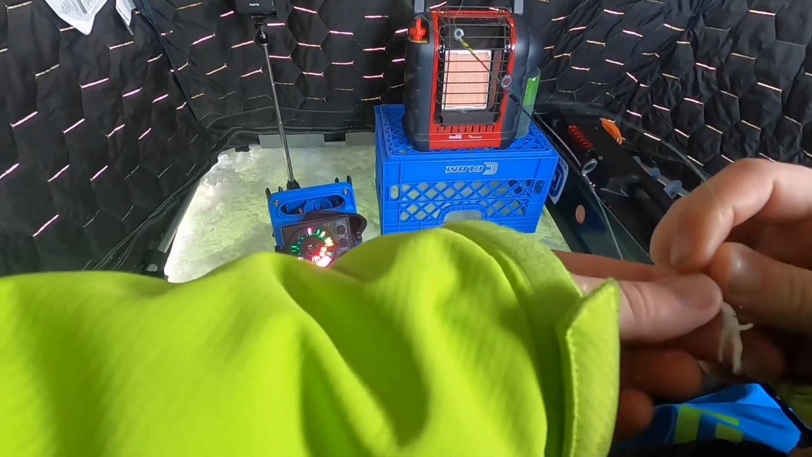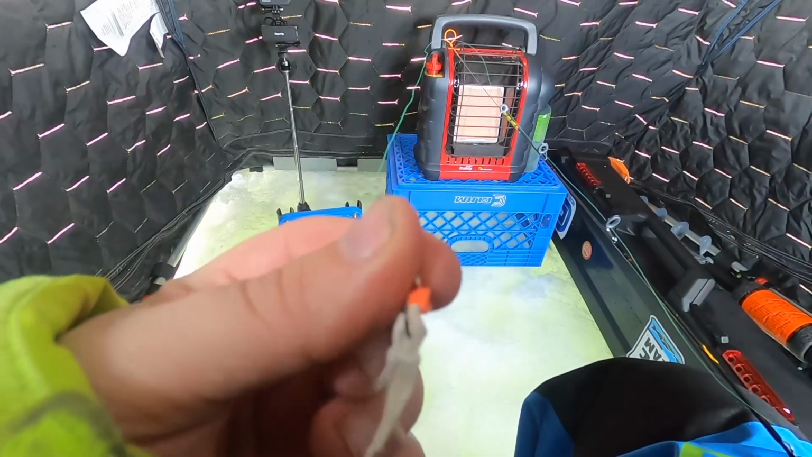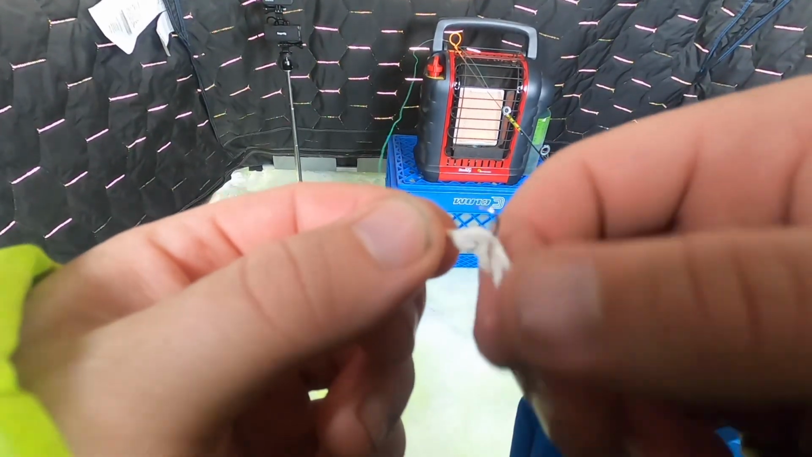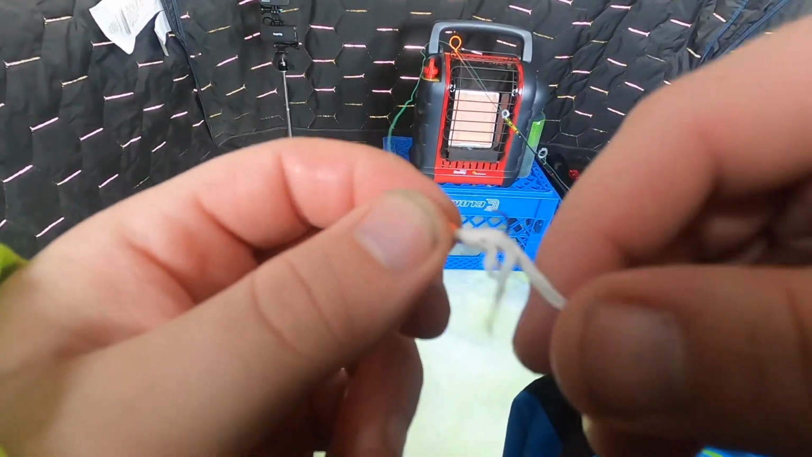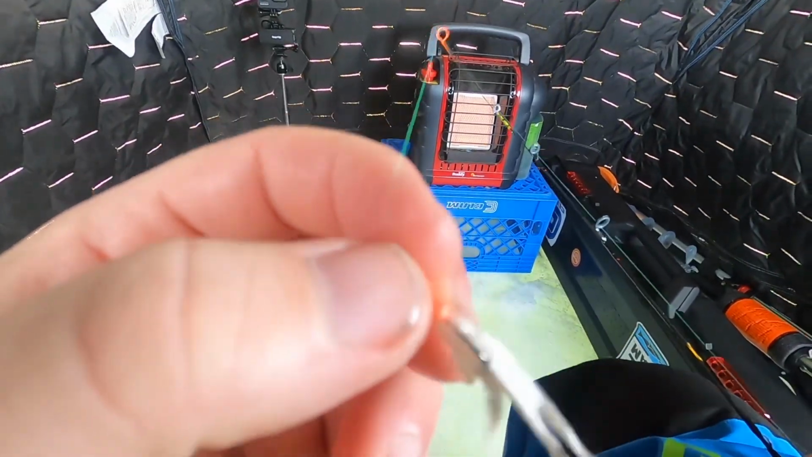So what I got on here is a drop kick jig, a red, with a Mackie on it. This Mackie's a little bit beat up. It is from last year. I just save all mine for each year, and if I can reuse it, I'm gonna reuse it.